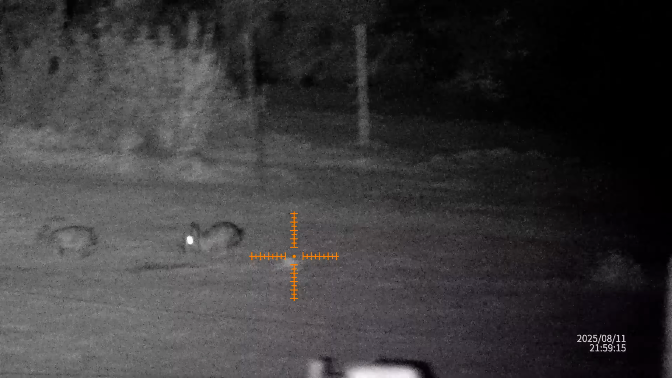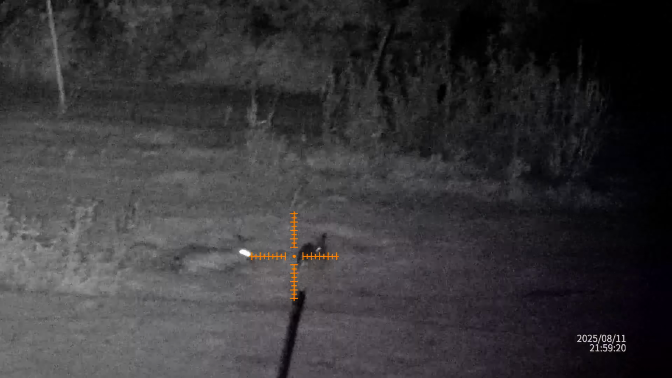Unfortunately, I didn't have a pellet loaded into my rifle on this occasion, as I was just about to reload my magazine when I spotted this rabbit. Here we have a few decent sized rabbits running around the paddocks on my permission.